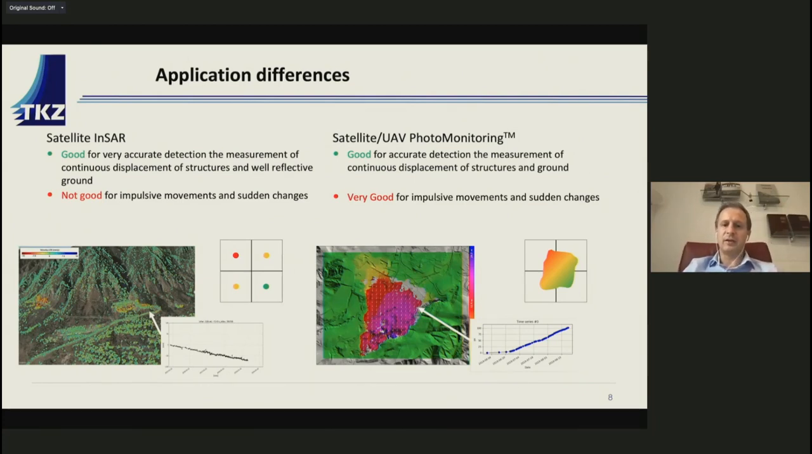On the other hand, satellite and UAV photo monitoring is good for accurate detection, probably a little bit less accurate than InSAR, but on the other hand can measure any kind of structures, even if it's not very reflective, because it can also use passive images. And of course, it's very good on the contrary for impulsive movement, sudden change that can be easily and well detected by photo monitoring.